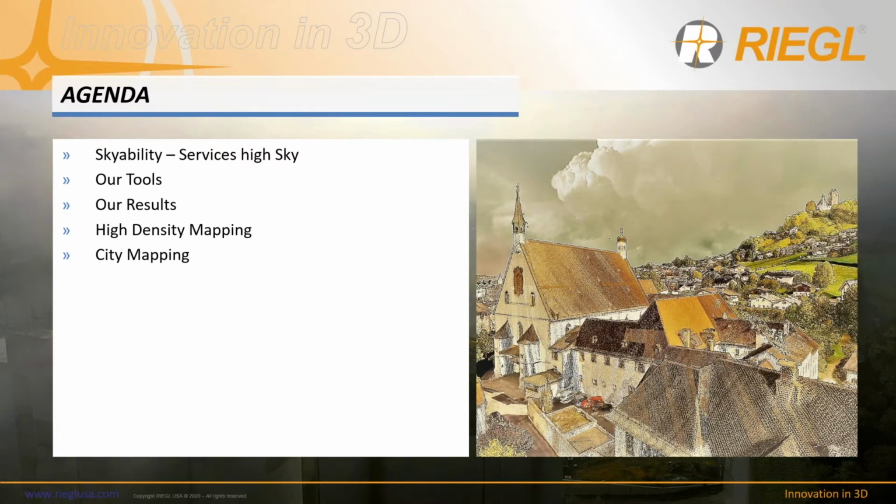I will show you with which tools we are working and what products we produce on a daily basis. After that, I'm really excited to talk about high-density mapping, what we understand of high-density point clouds, and what are the main reasons why we do that. There will also be a short comparison of LiDAR and photogrammetry. And last but not least, I will show you a real impressive project we have done this year to show you what we understand of high-dense mapping.